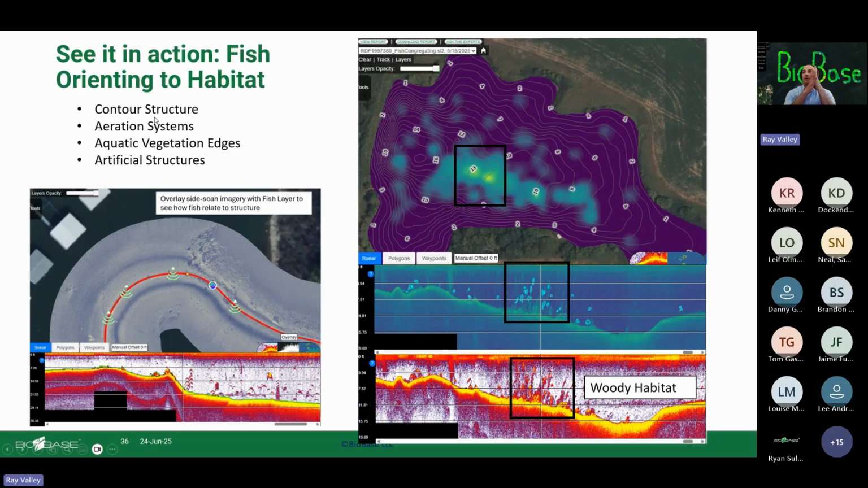Aeration systems, right? A lot of pond managers use aeration, and how is that working? How are the fish responding to that? Where are they in the water column or in the lake or pond? Are they responding favorably to it?